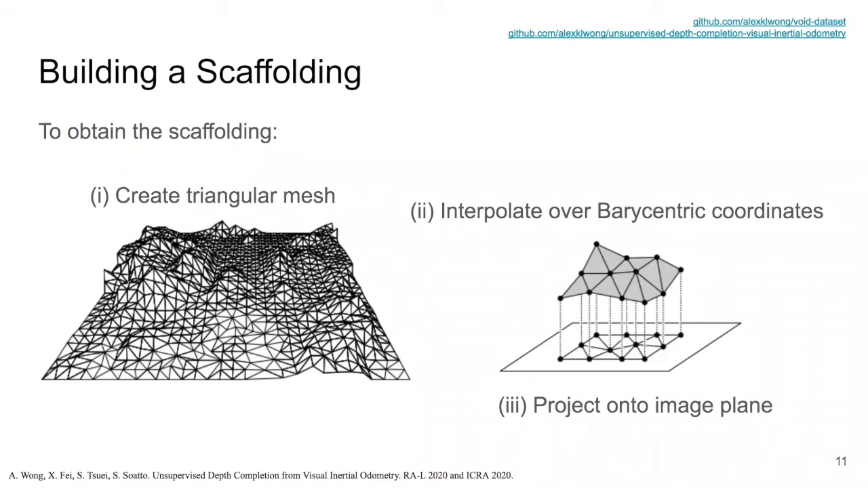And once we have the mesh, we can perform linear interpolation over the barycentric coordinates. And to obtain our scaffolding as a range map, we back project onto the image plane. The resulting depth map is typically dense or semi-dense, hence allowing us to forego the need for specialized network operations to process the sparse inputs.